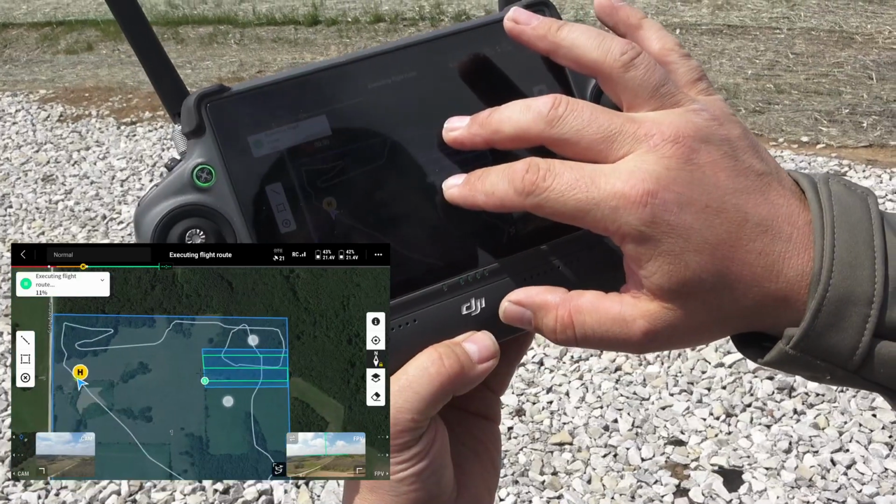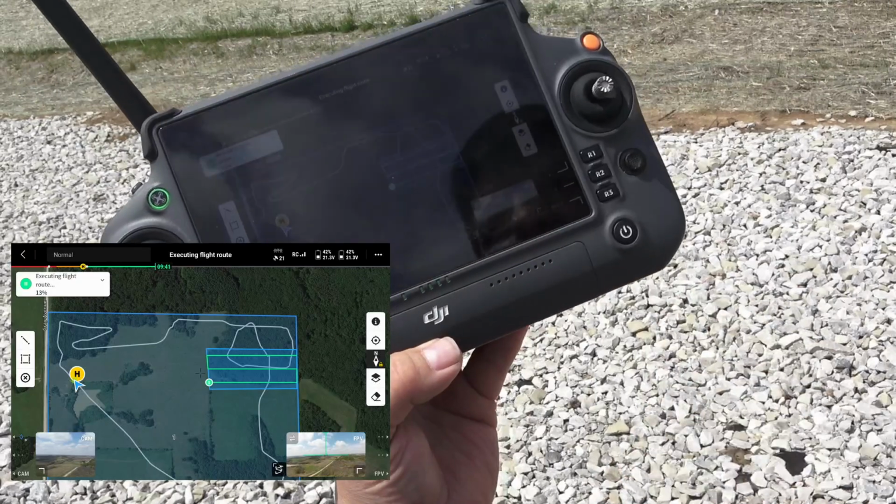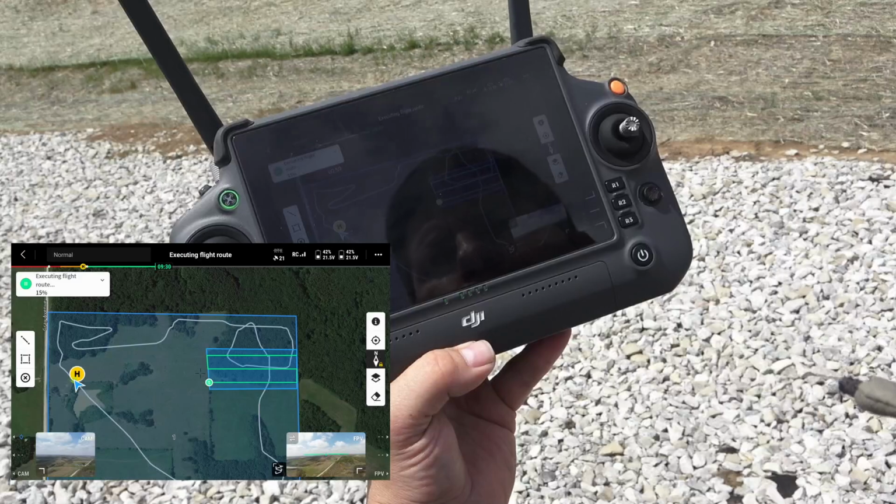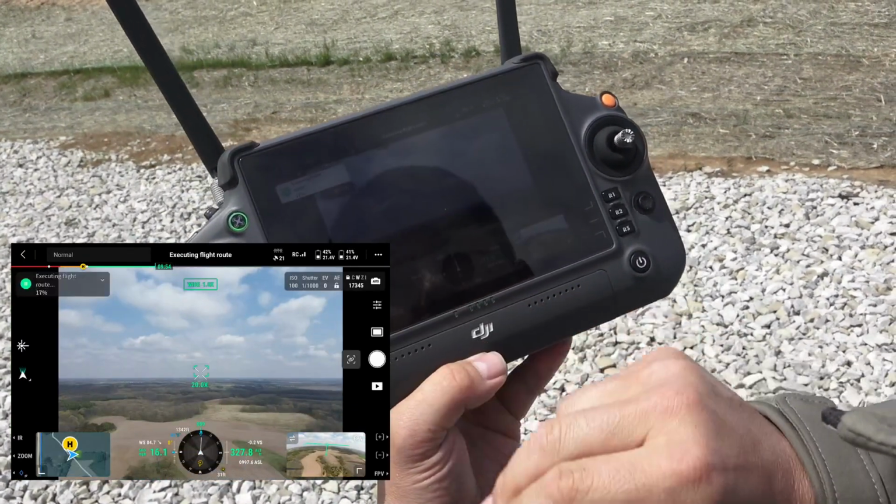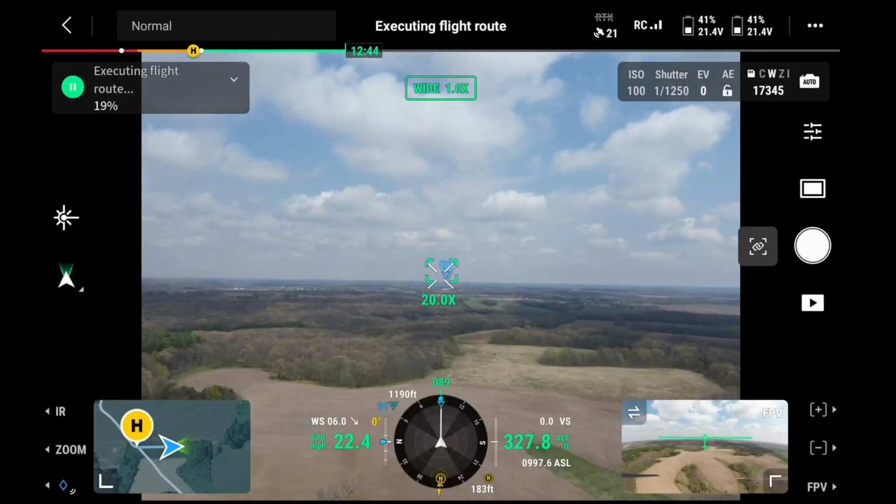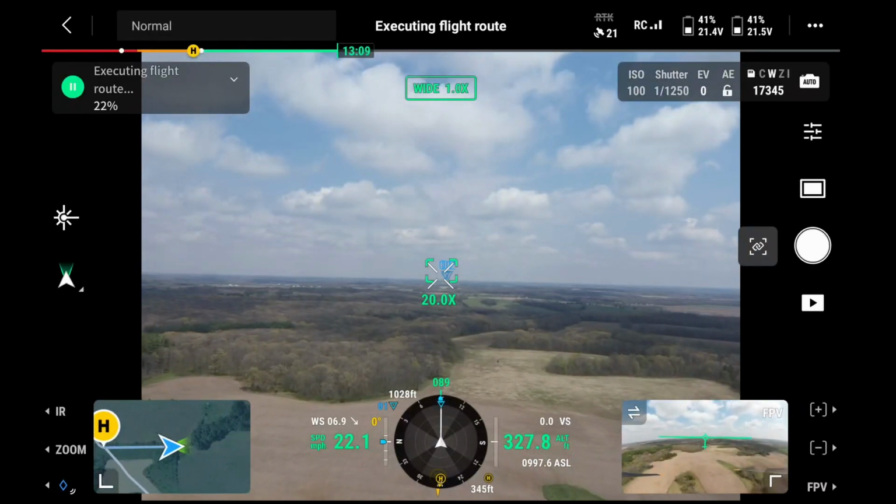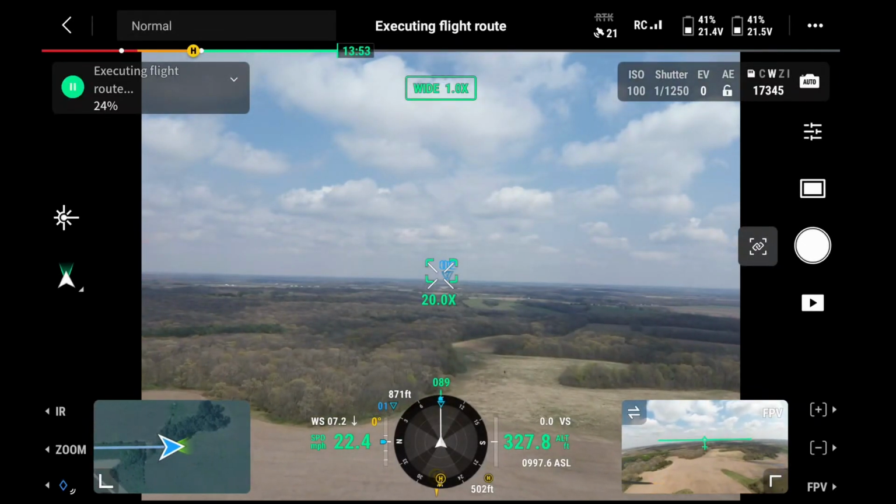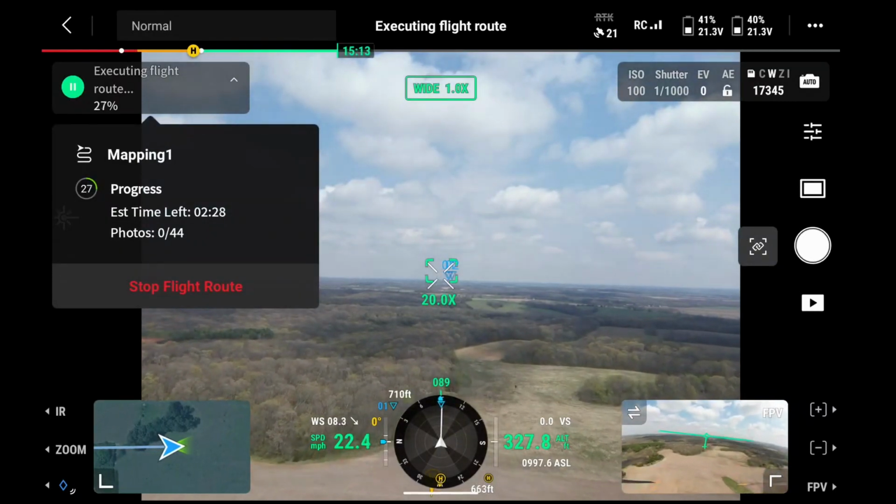And then the drone will actually move autonomously to the start point, and it'll fly the route, and it'll be taking pictures, and we'll show that once the drone gets there, how that all looks. So up here we can see how many photos we're taking.